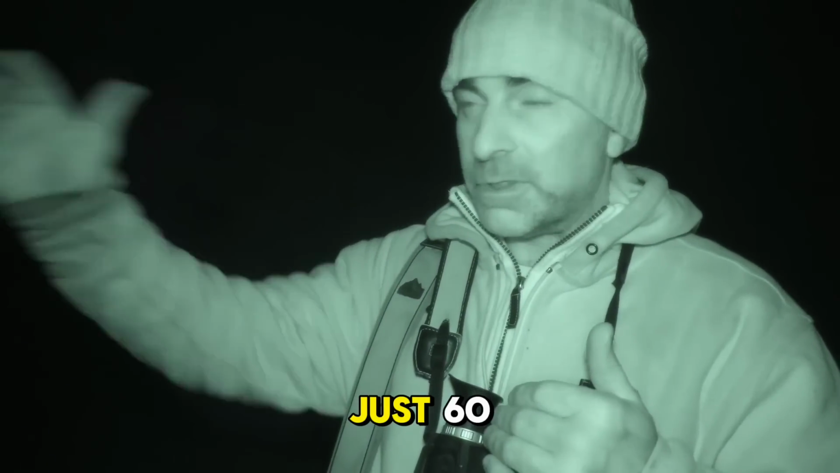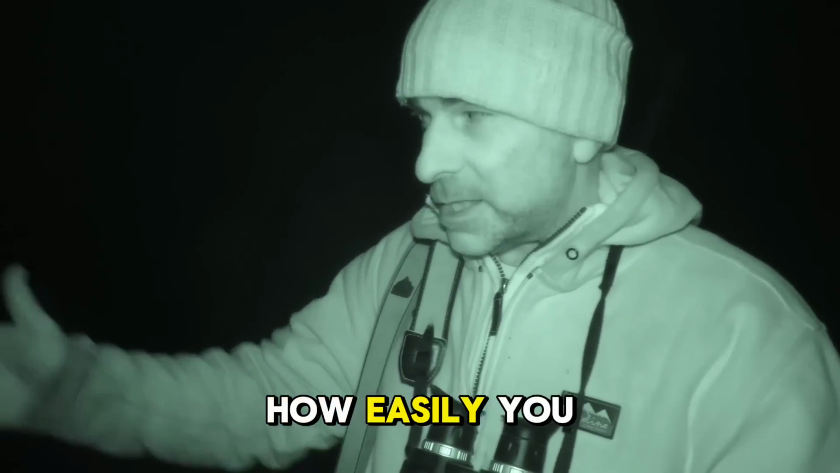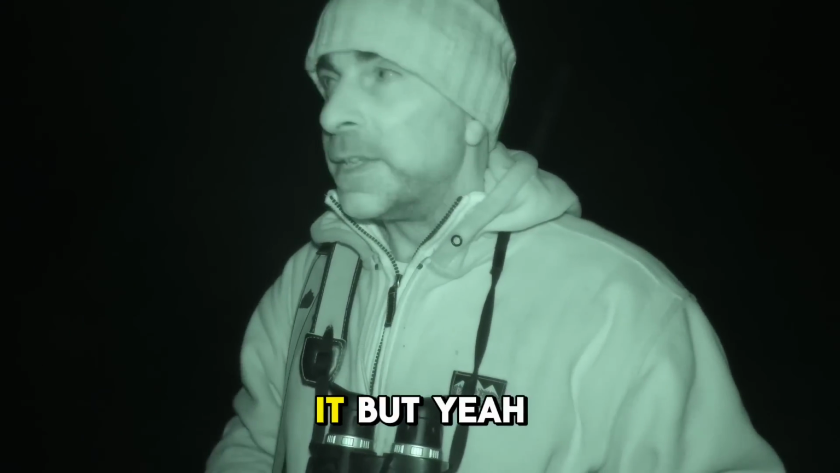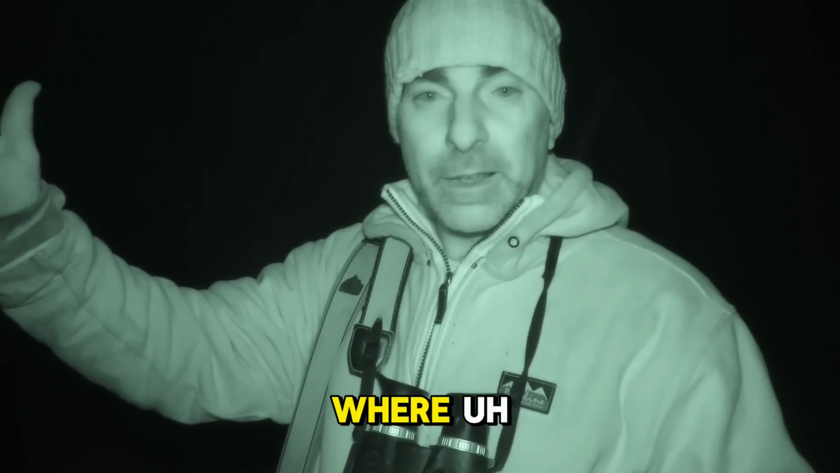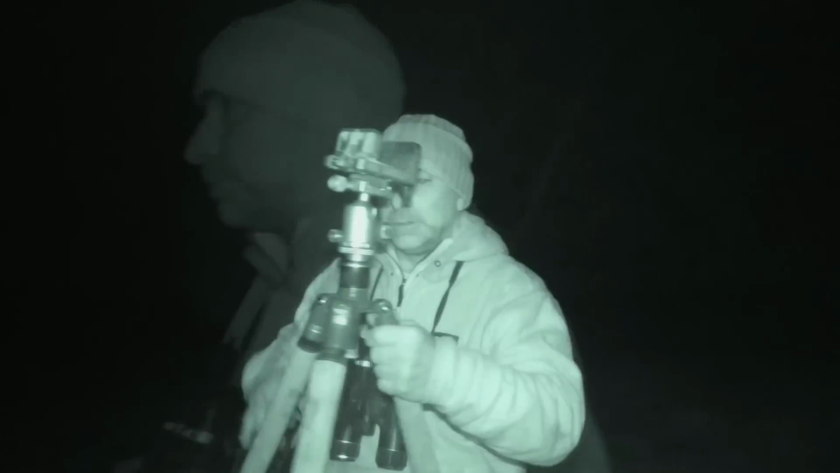Surprising over just 60-70 yards, when there's uneven ground and tussocks of grass, how easily you veer off at an angle rather than walking straight out to where you thought you dropped it. But I've marked a tree where I could see on the video he was just to the right of that, so I'm going to walk out and I've got a better idea now where he's going to be.